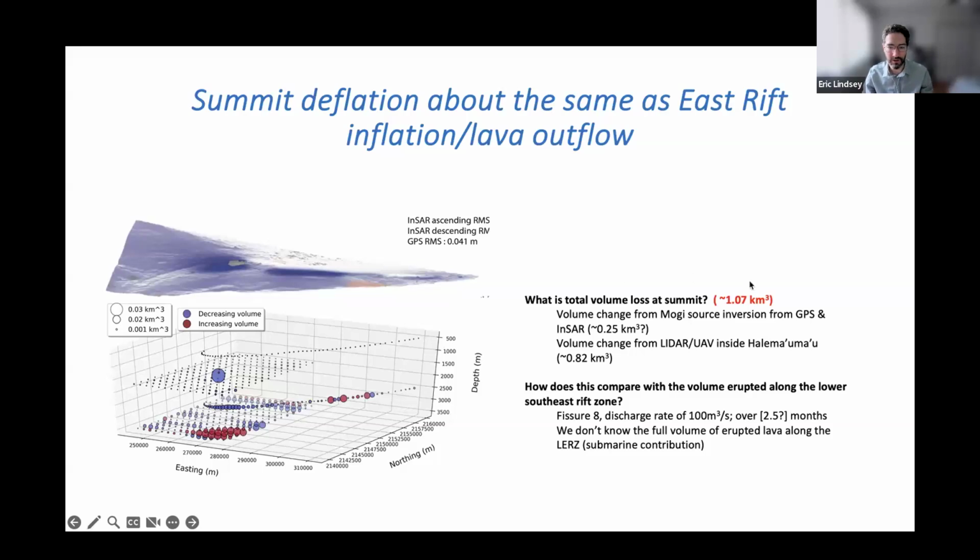You can try to estimate the amount of volume. There's about a cubic kilometer of material that was lost from the magma chamber at the summit. That agrees pretty well with the LiDAR mapping of the deformation. It does not agree that well with the Mogi source, so Mogi has some issues. I actually have a student who's working on a similar problem, trying to compare these different types of models and understand how they compare.